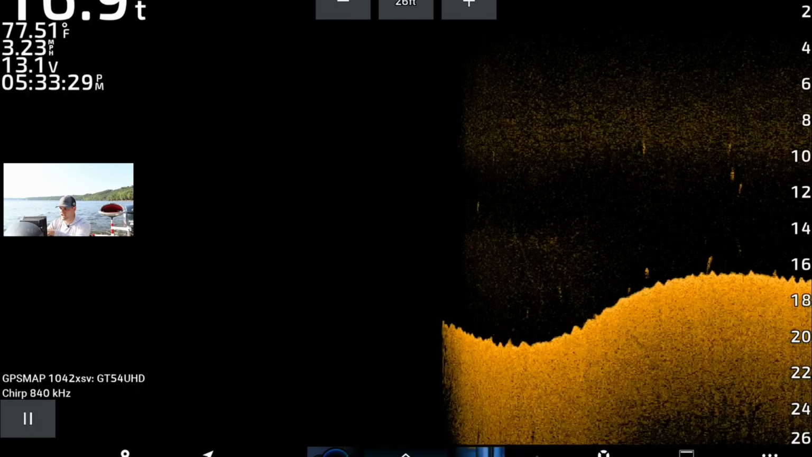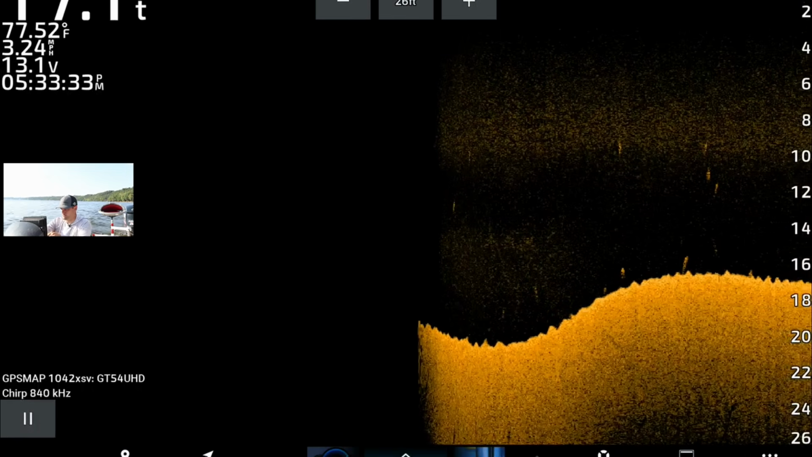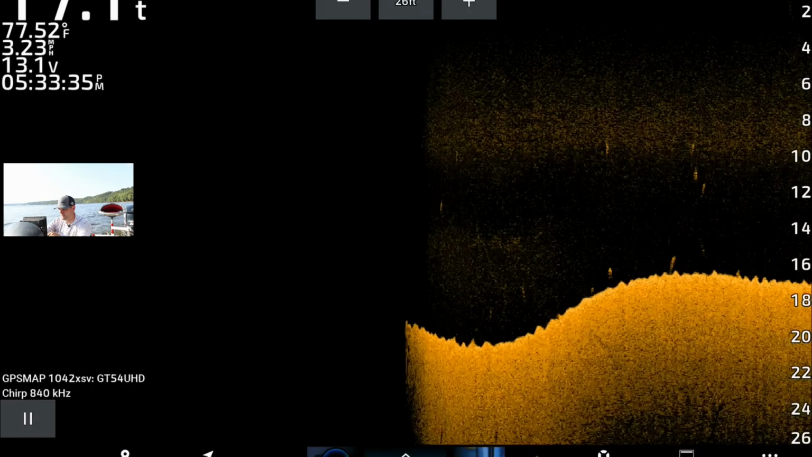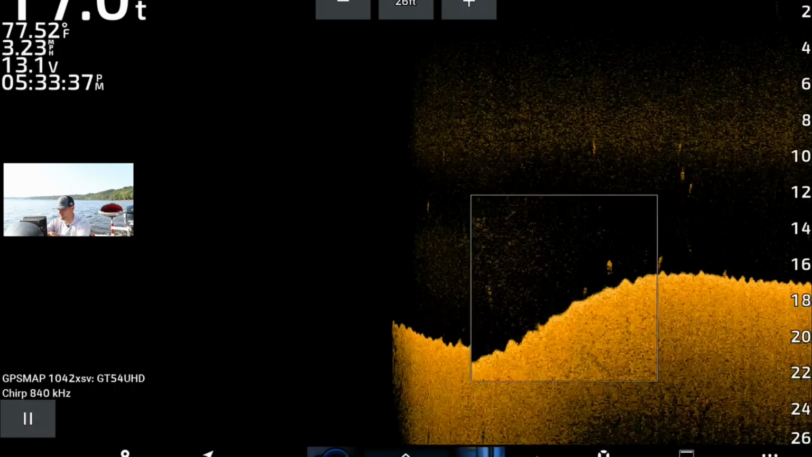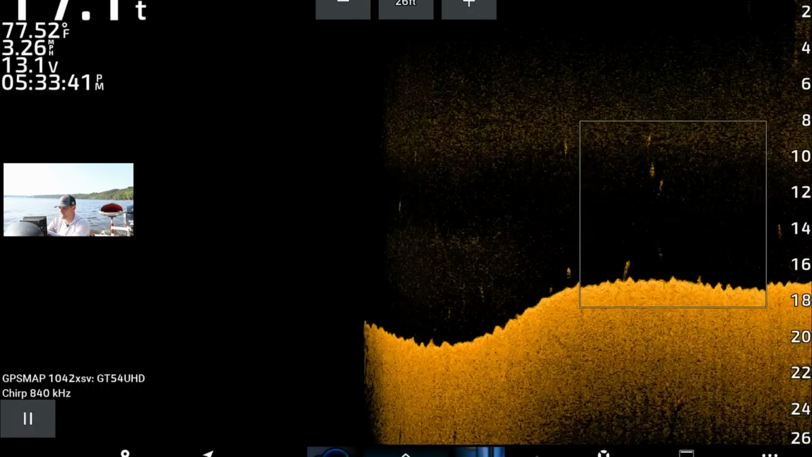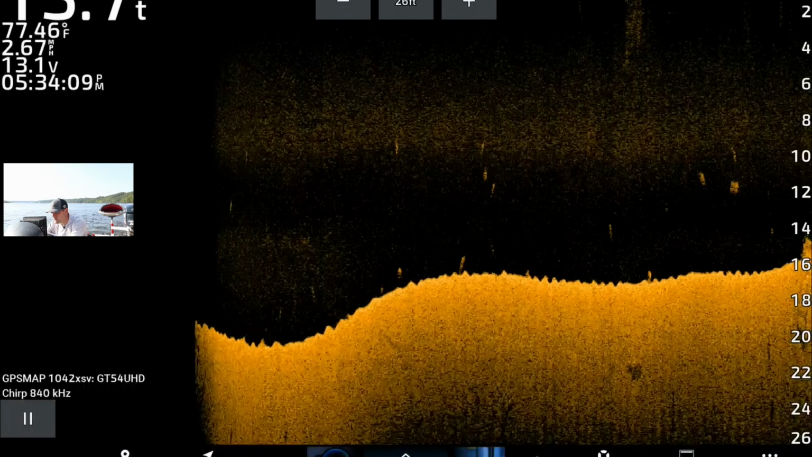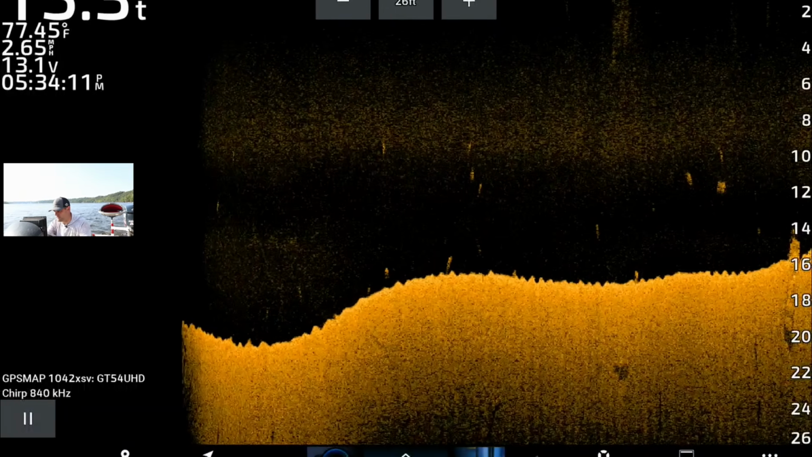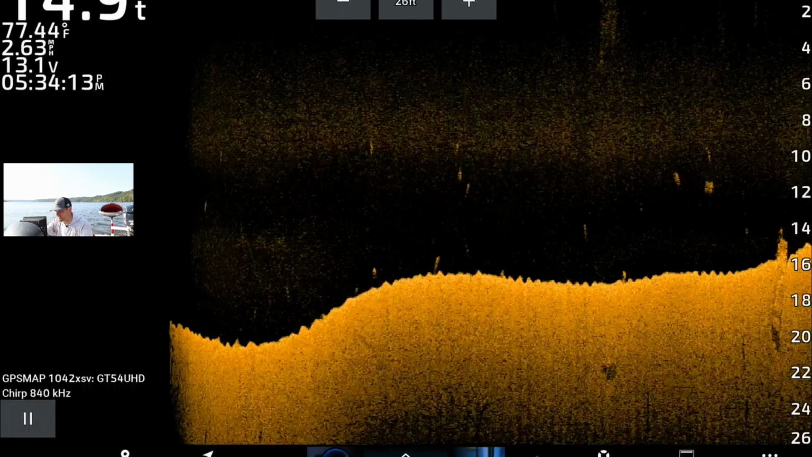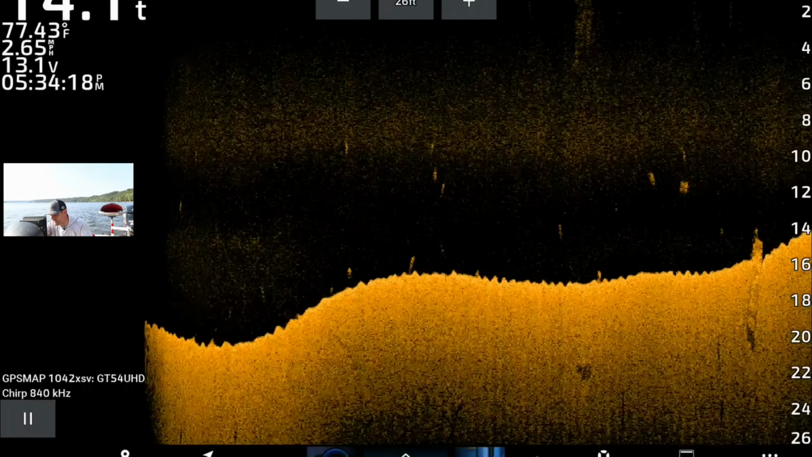But as you can see, the 840 still gives a really good, crisp clear view mode. You can tell there's some fish suspended off the bottom. There's fish suspended way up in the water column there. And I believe that's it right there. It's kind of a weird angle, but that is the boat. You can kind of see the bow of the boat sticking up, and then the stern of the boat is way down in the